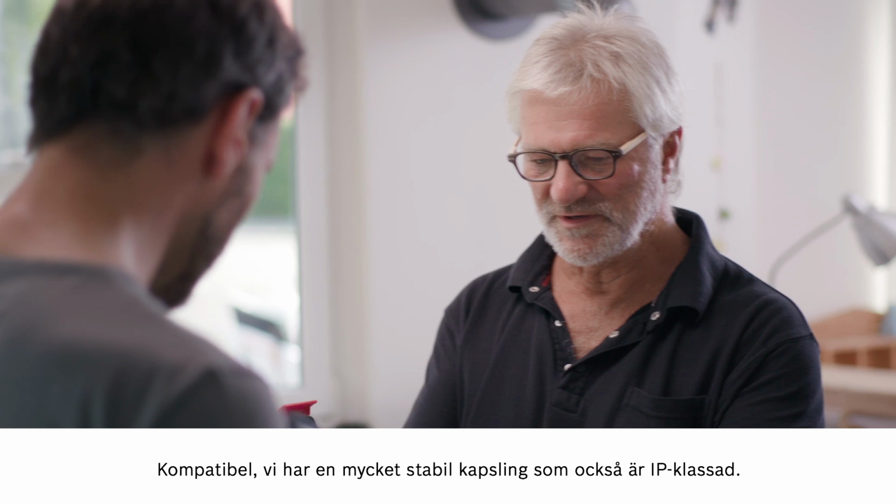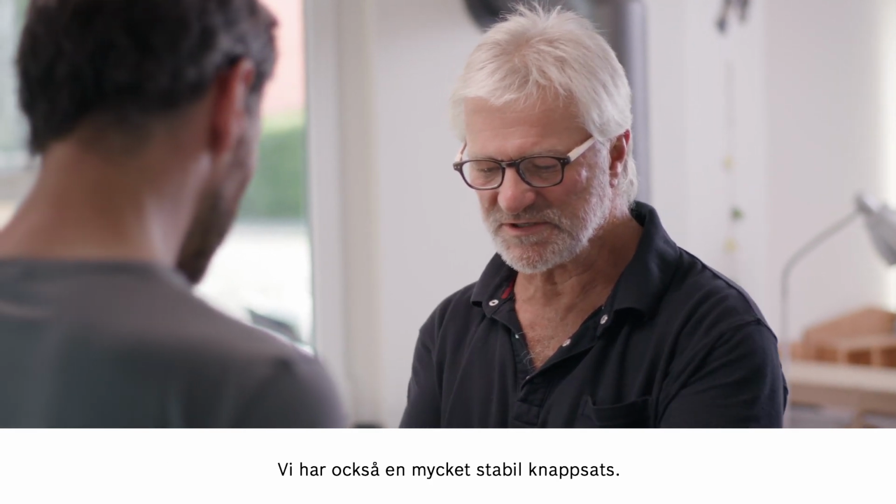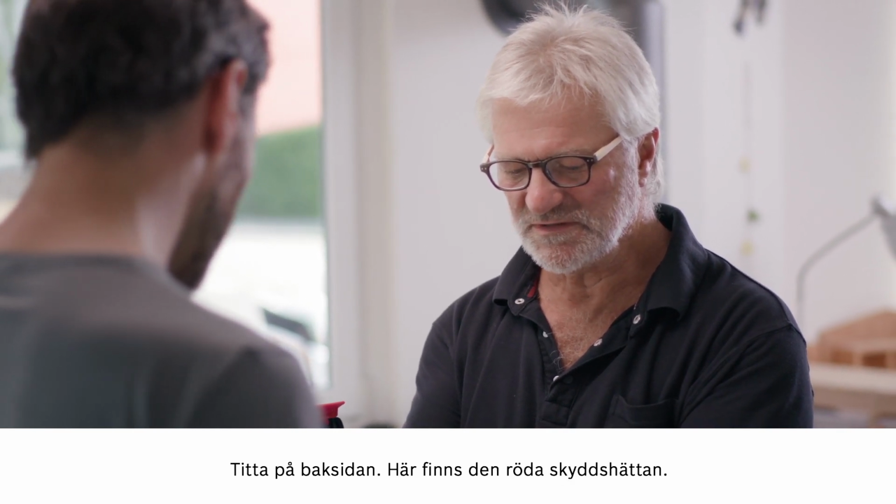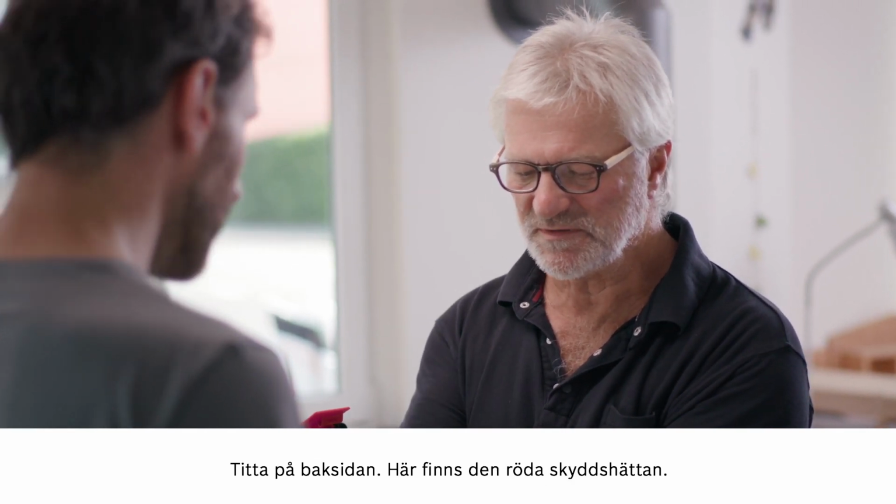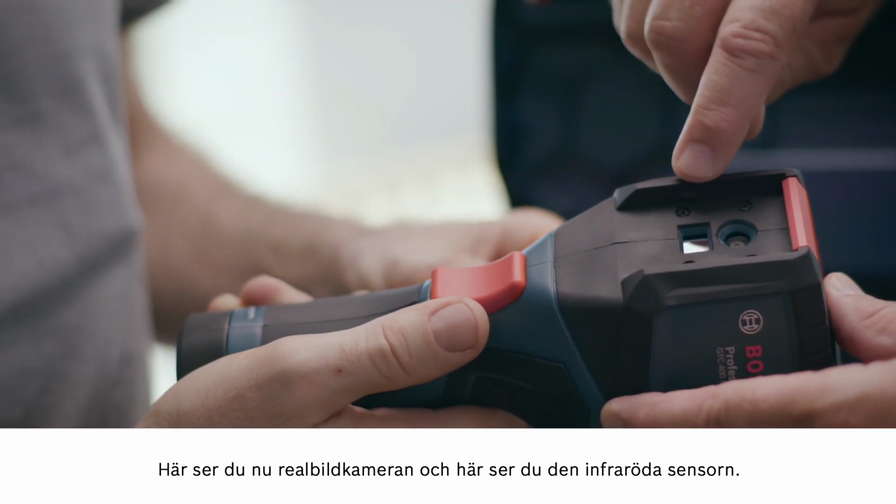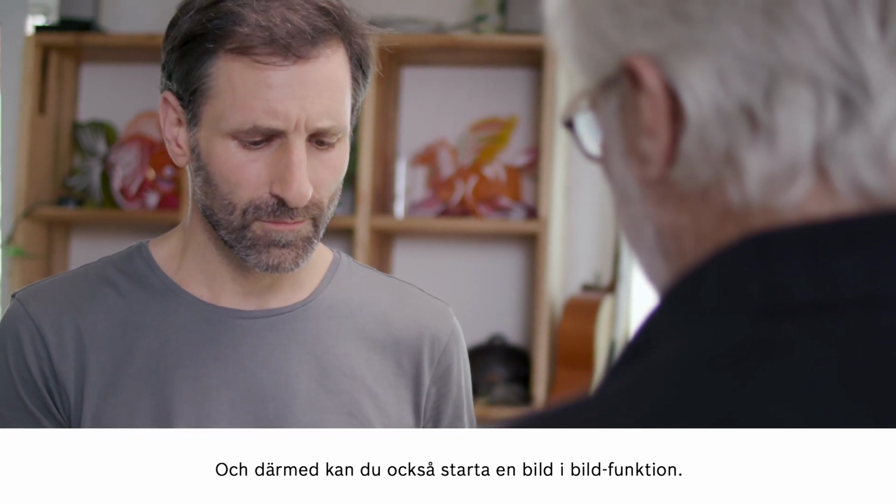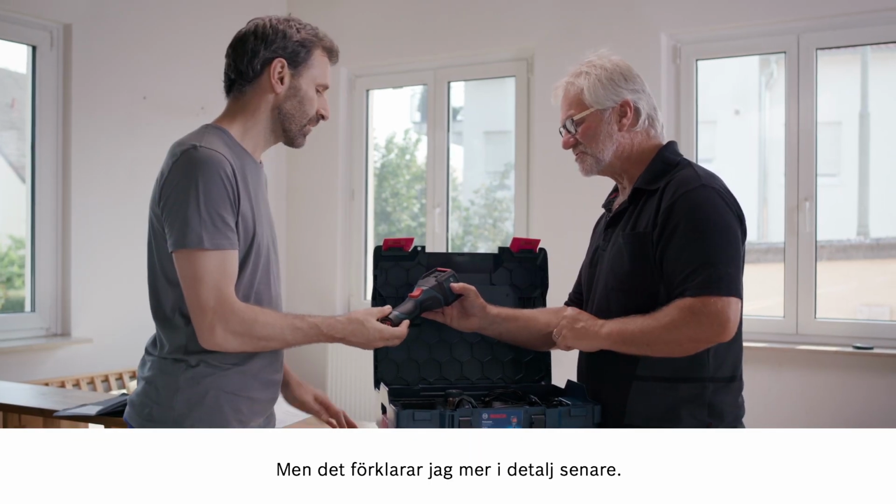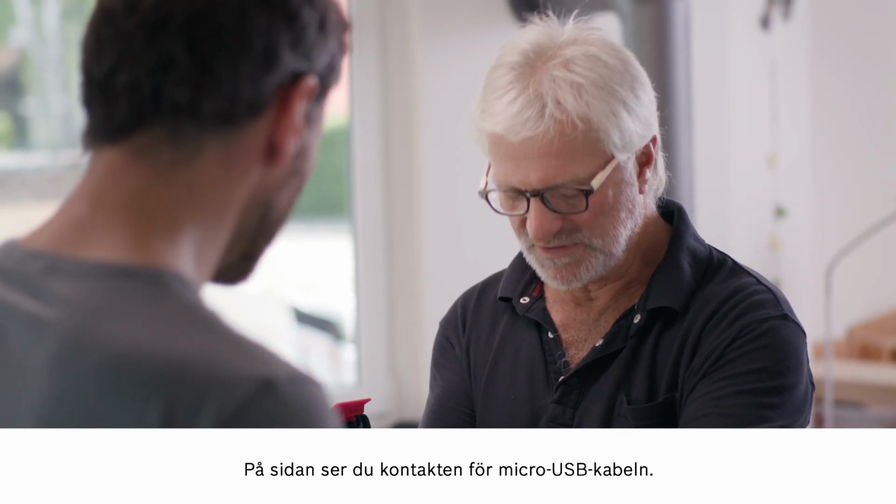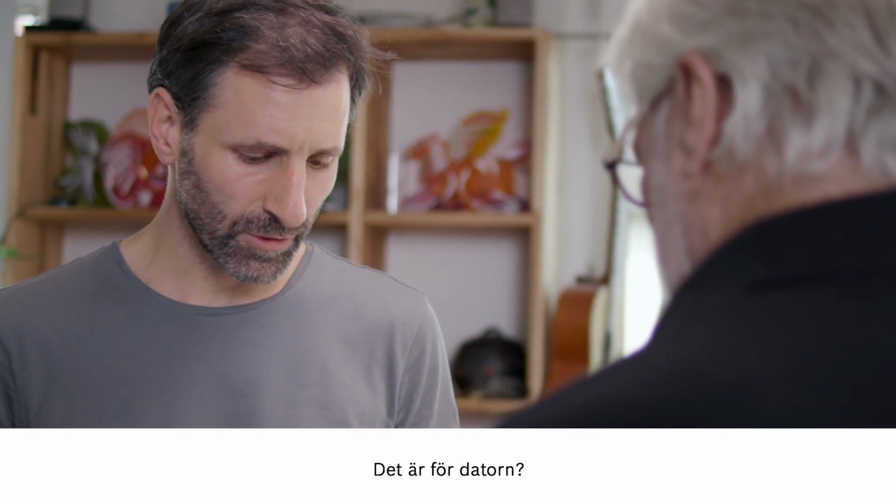It's all about compatibility. We have a really robust housing with IP rating, and then there is also the extremely sturdy keypad. Okay. If we look on the back, we'll see this red protective cap. This here is the real image camera, and this here is the infrared sensor. And this is how you launch an image-in-image function. But I'll show you that later. The connection for the micro USB cable is on the side. So that's for connecting up to the computer.